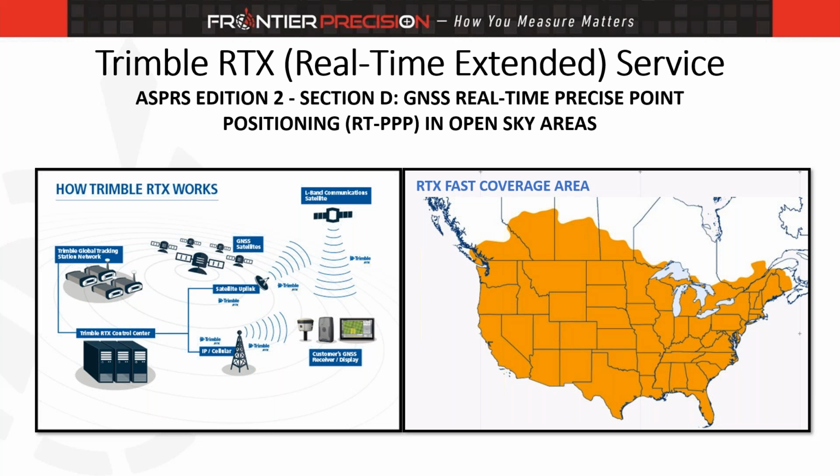And starting to wrap things up here on my side of the fence is looking at Trimble's Real-Time Extended service, RTX, which is a PPP, precise point positioning deliverable. What this feature does is it allows you to get centimeter accurate positioning anywhere around the continental United States. Now Trimble says 2 centimeters, and their statistical reporting is in RMS.